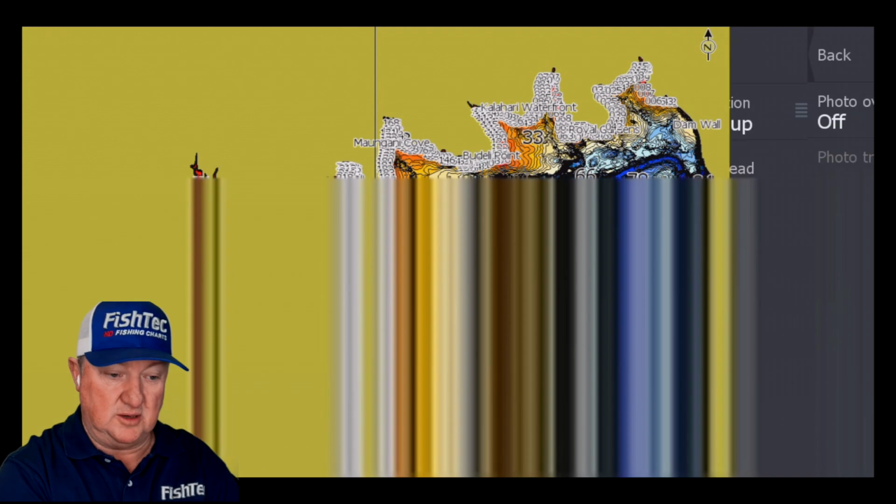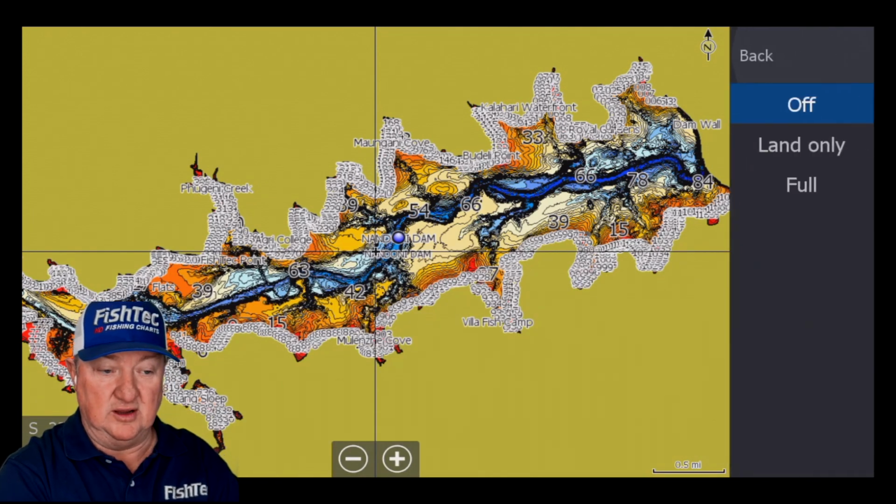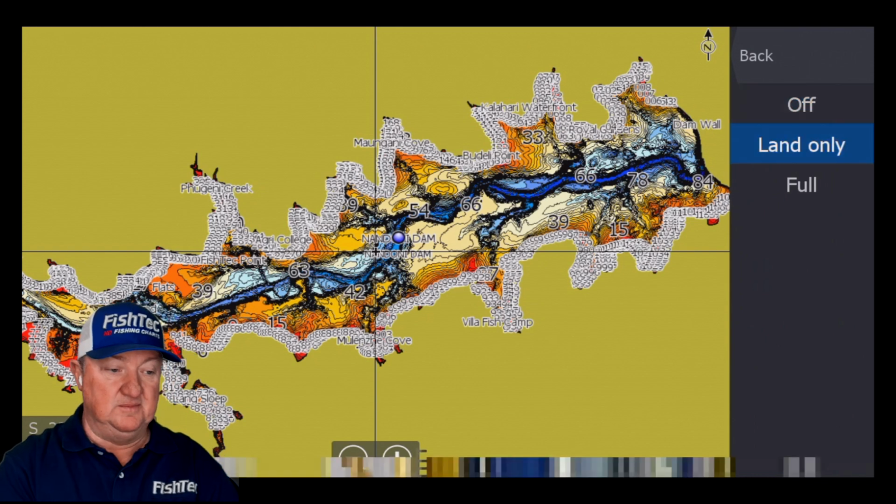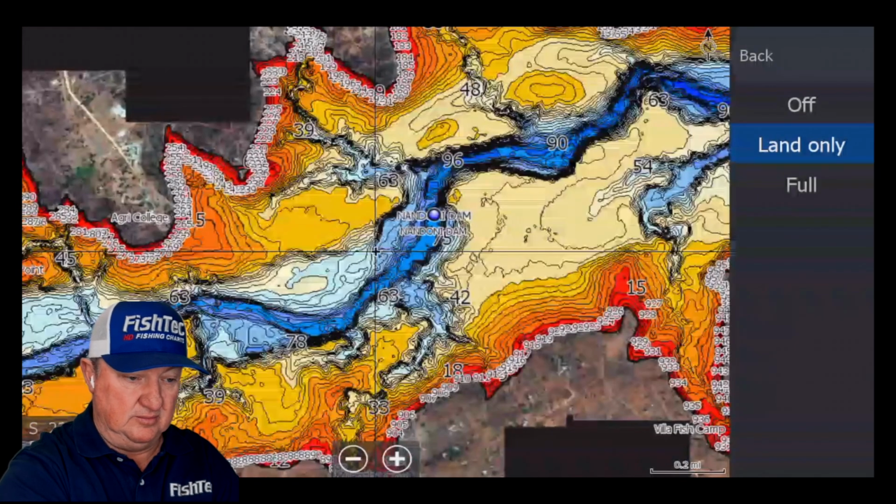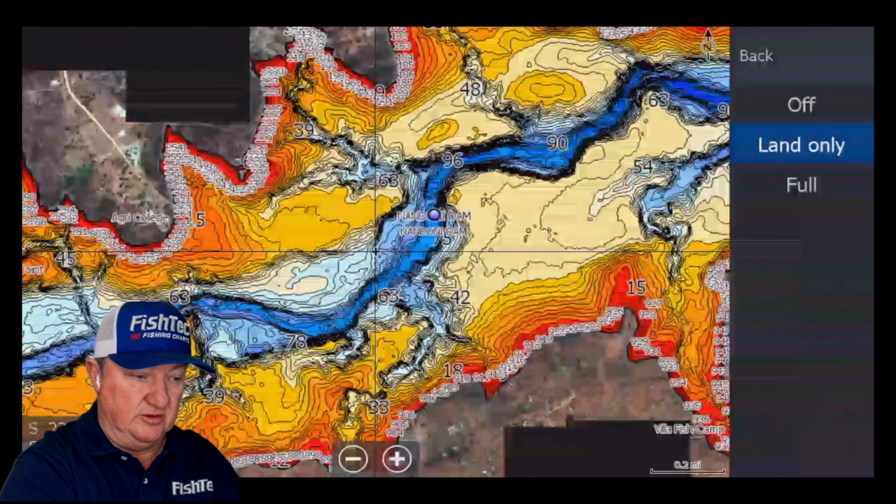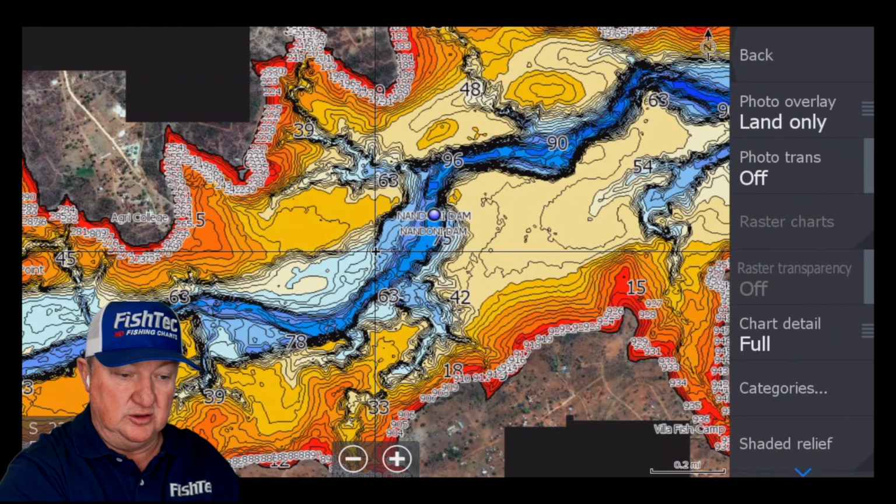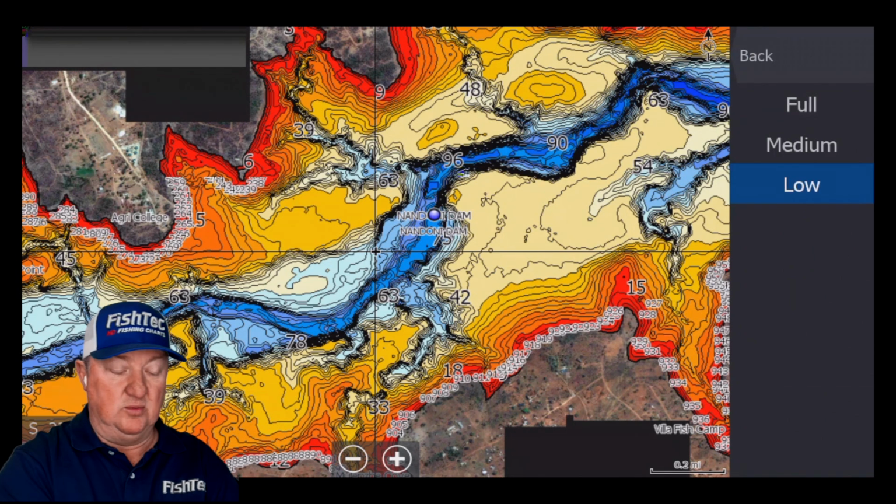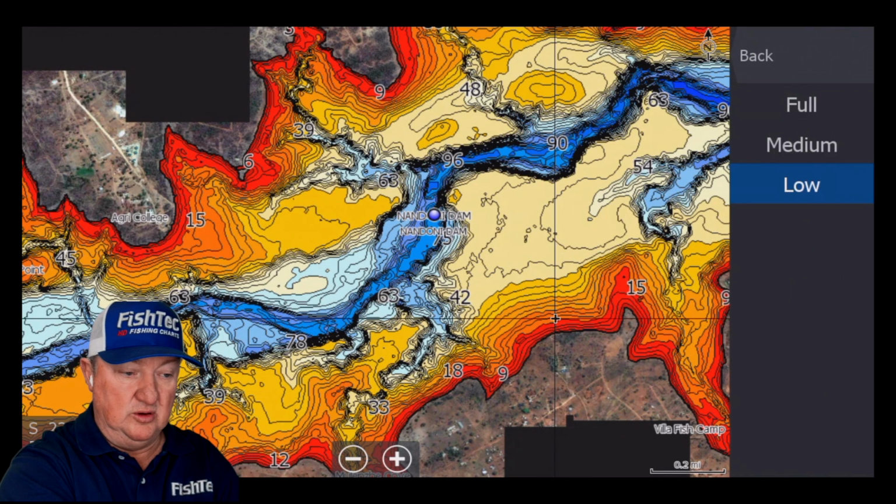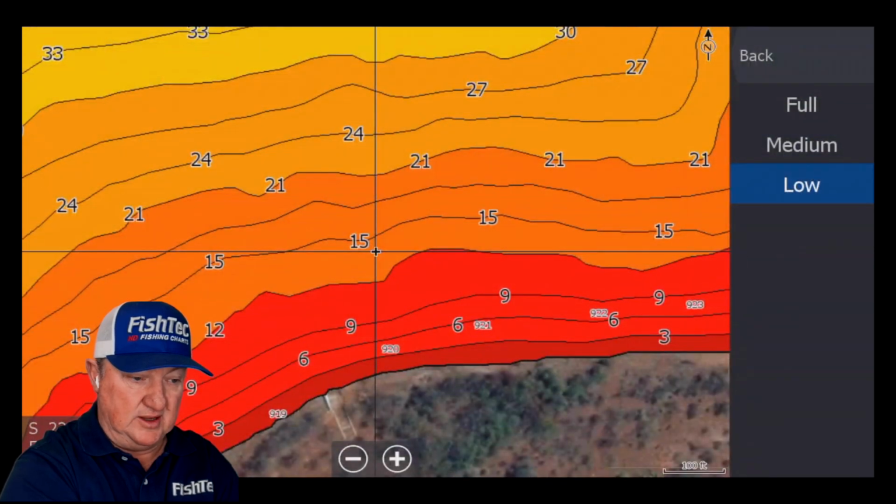Go to our chart options, and under chart options, you get your photo overlay, which you can either make land only. And what happens there is you can see all the photographs along the shoreline, but that might get a little bit busy. So what I suggest you do, go to your chart detail, make that low, and those will disappear. And what will happen is you'll only see them when you zoom in. You see them along the shoreline there?